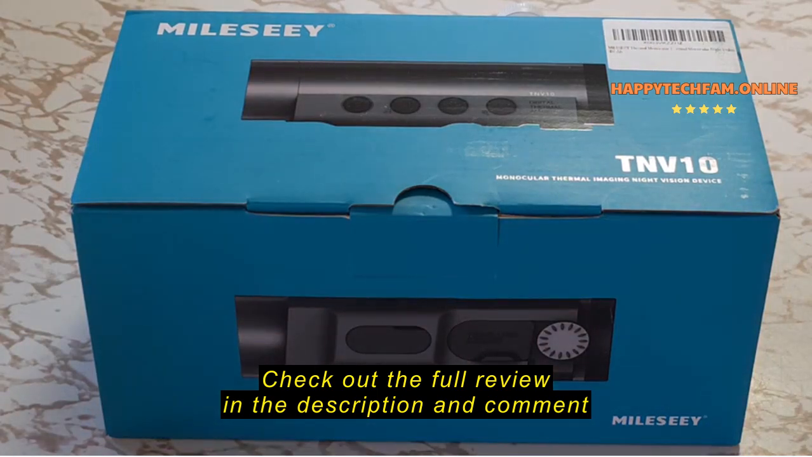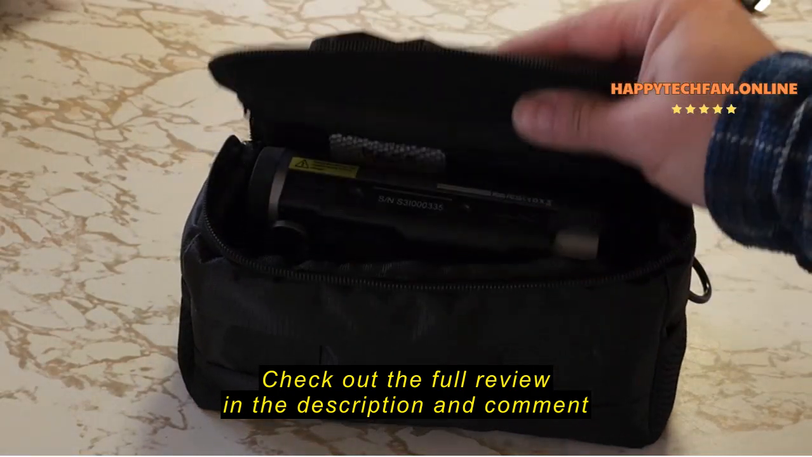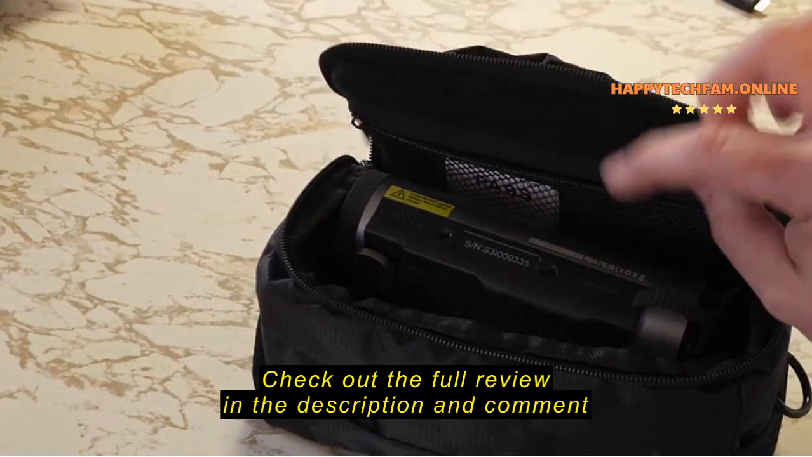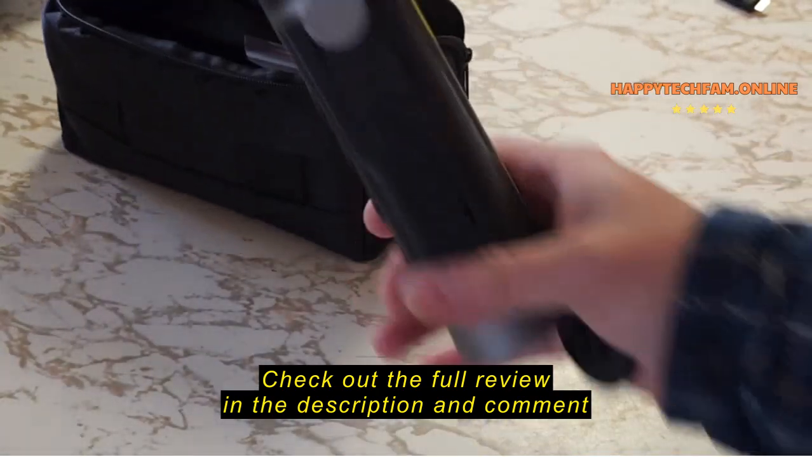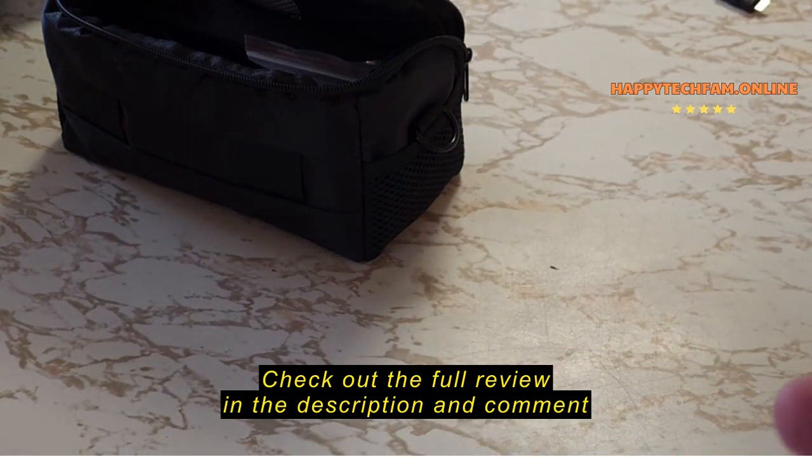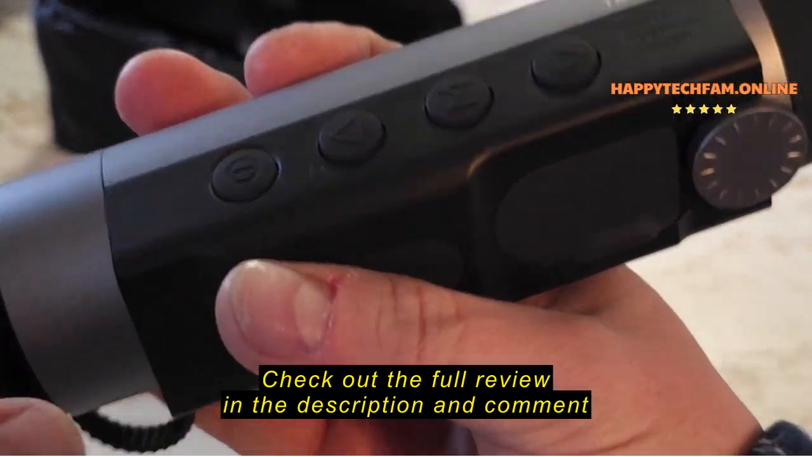In my treasure hunter here, today I'm going to be looking at this MiLESEEY TNV10, which is a thermal imaging monocular. So the unit itself comes in this nice handy padded case, and there's several different accessories and things in there, but I don't have time to go through all that. So this is the monocular. It's as simple as that.